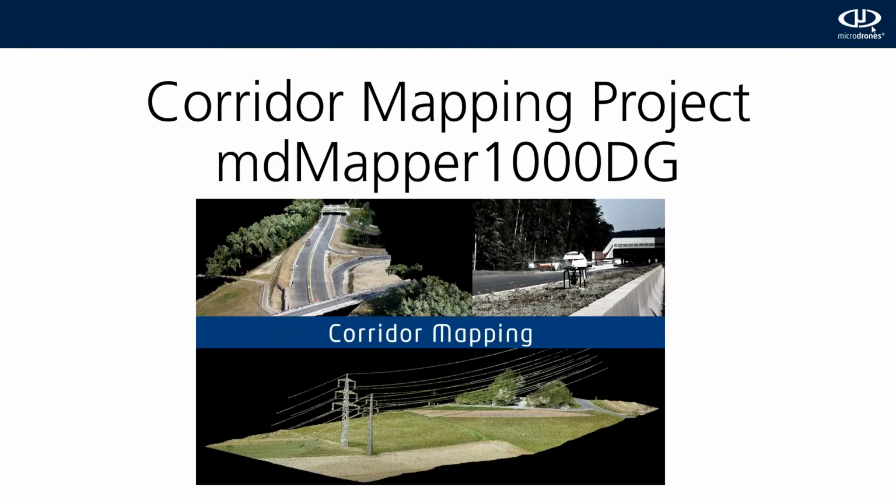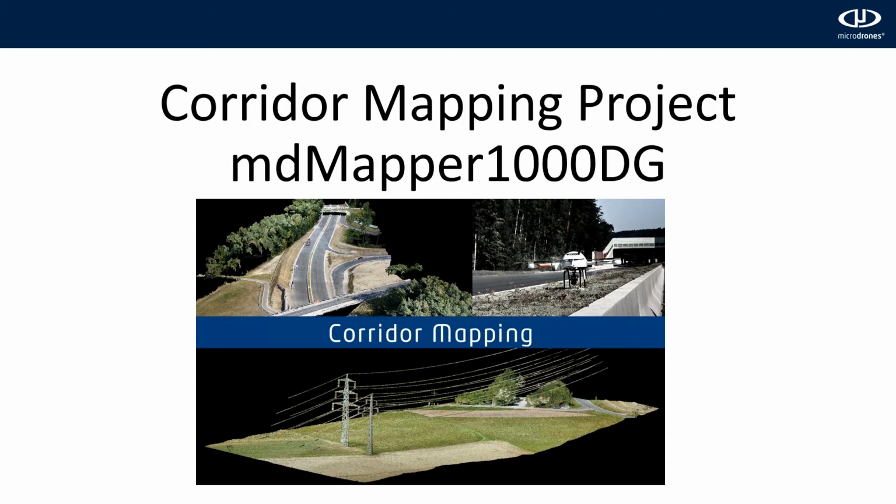To get a better understanding, let's look at a real case study and the workflow for Microdrones. Jaume, now I'll turn things over to you and let's learn more about using drone surveying equipment for corridor mapping. Thank you, Brett, for the introduction. And let's jump today to our case study.